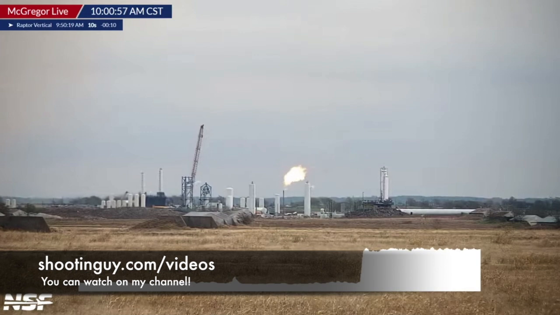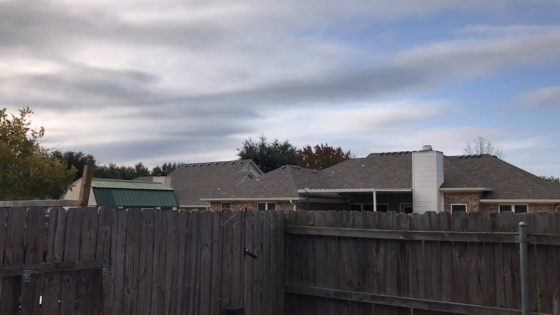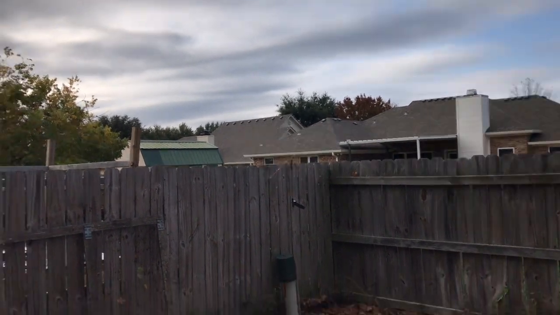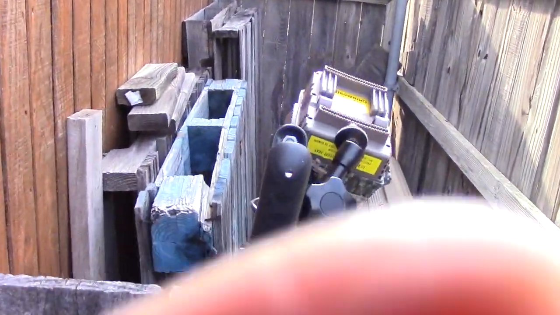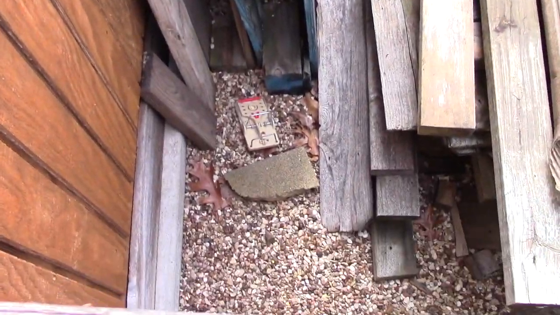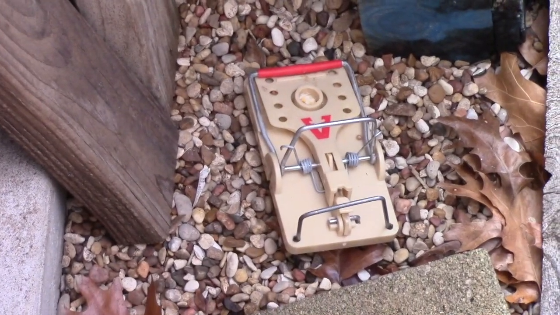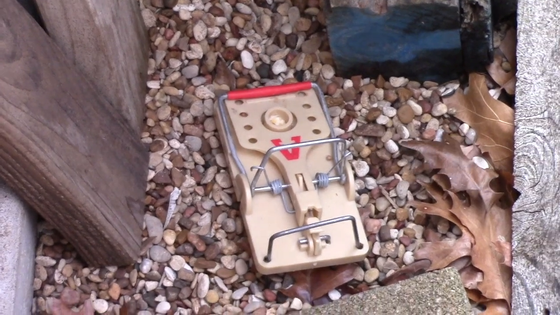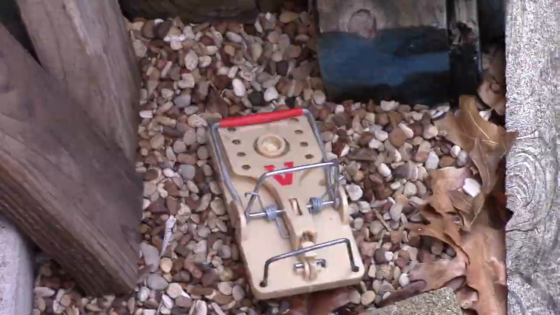Yikes. "12 seconds later." Oh man, well, I didn't catch anything. And I had cheese in there. Let's take a look at the game cam. Hopefully the card will show us what happened.